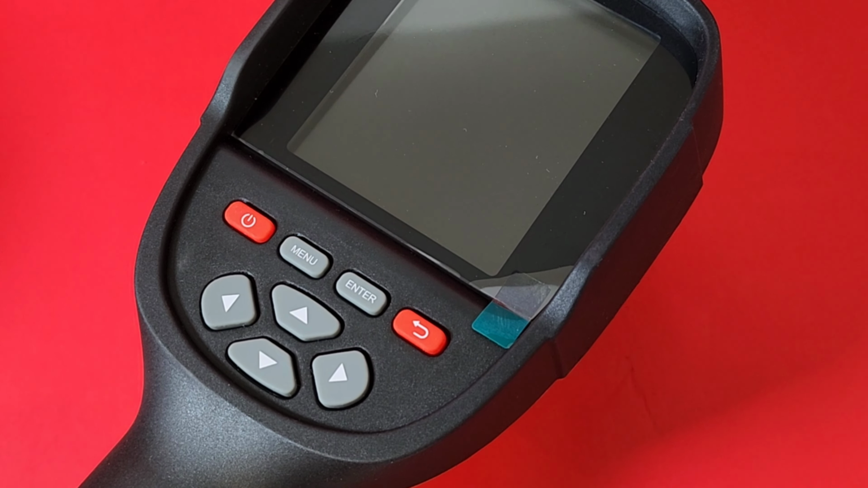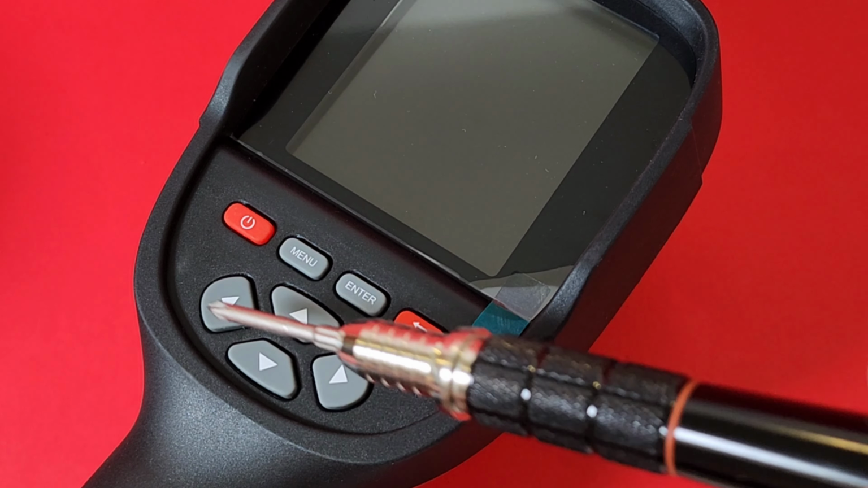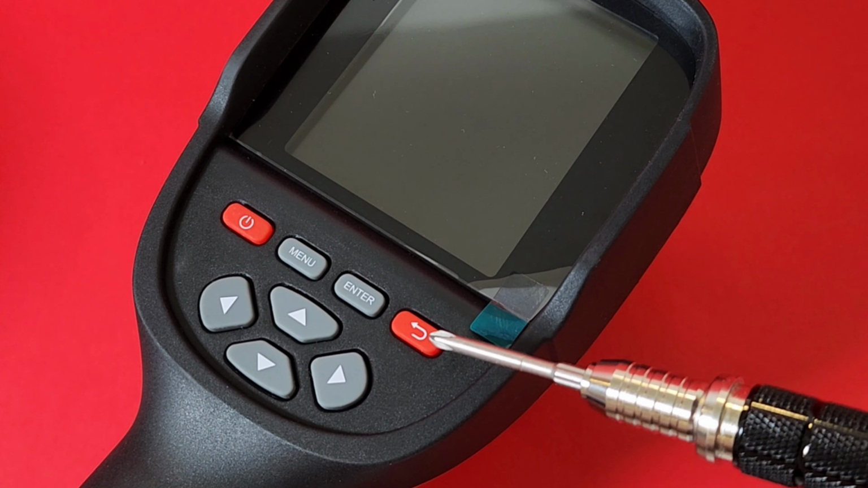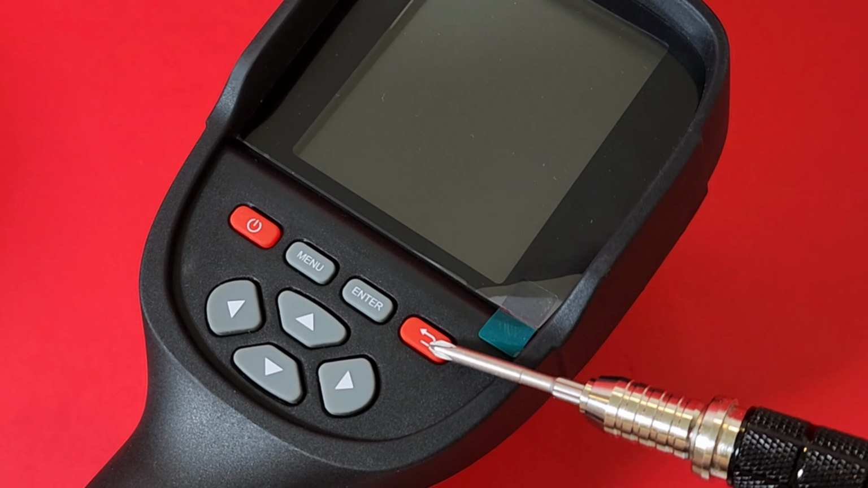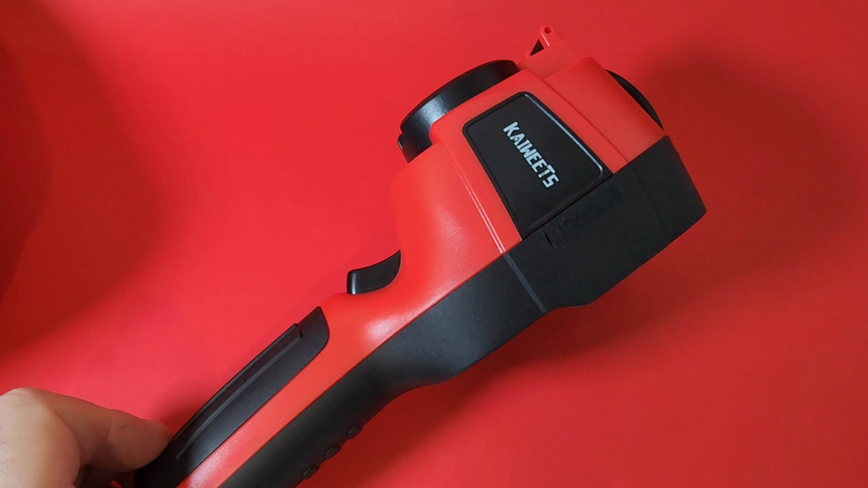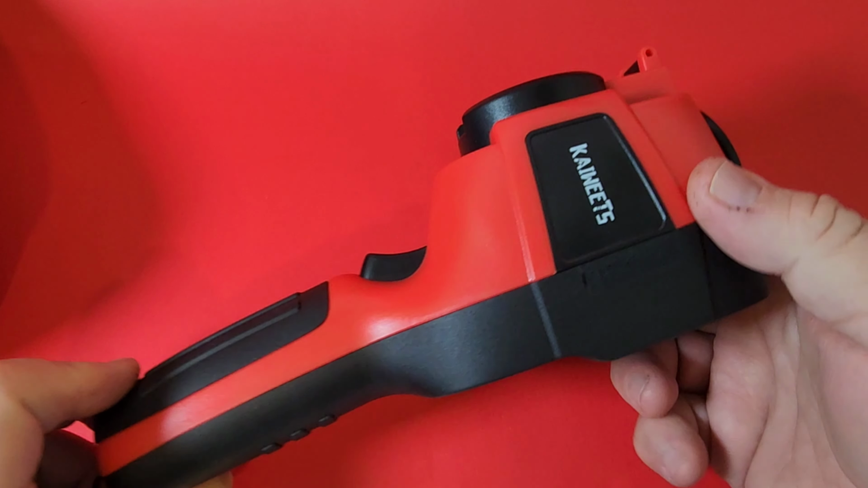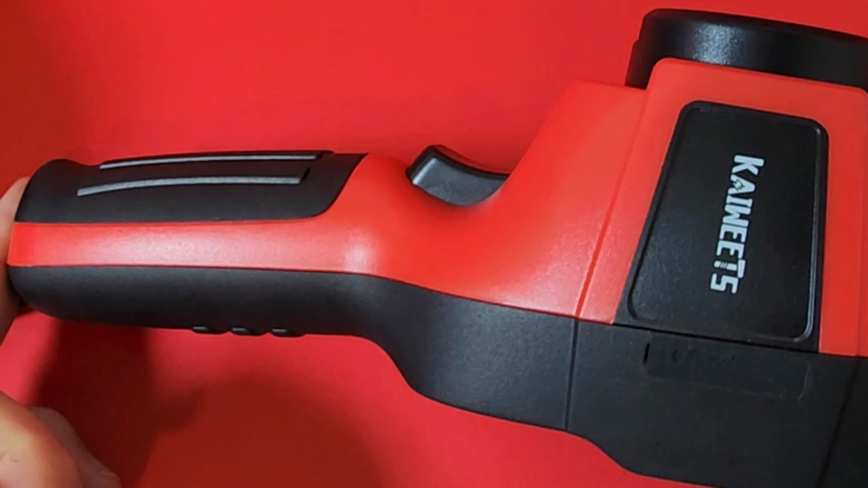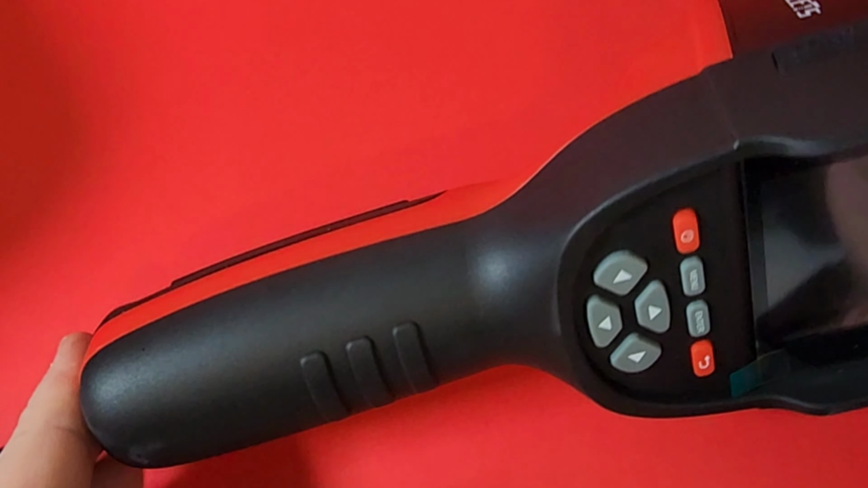Nice soft touch buttons on that KAIWEETS as well. We have your standard left, right, up, and down, power on, power off, our menu, enter, as well as the backwards or return. Fit and finish wise, the KAIWEETS is a little bit on the plasticky side, not quite as refined as some of the thermal cameras out there. But that being said, it still does hold in the hand, and all around fairly decent, I have to say, in terms of build quality.